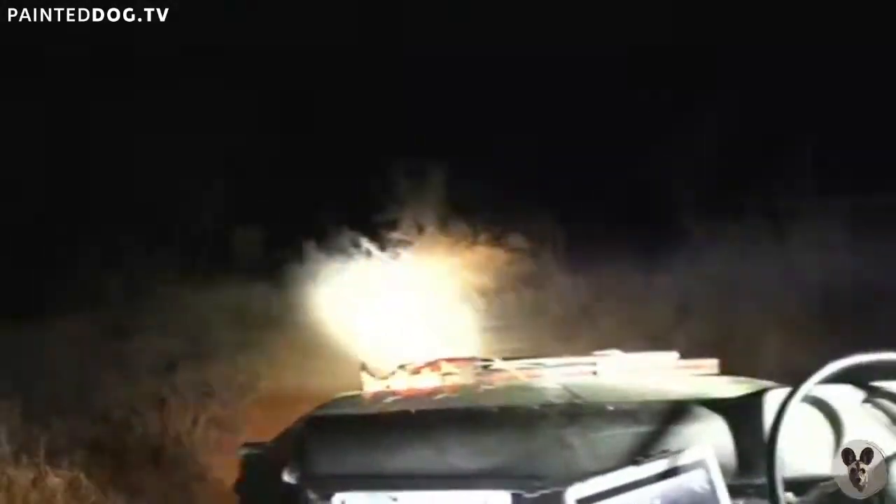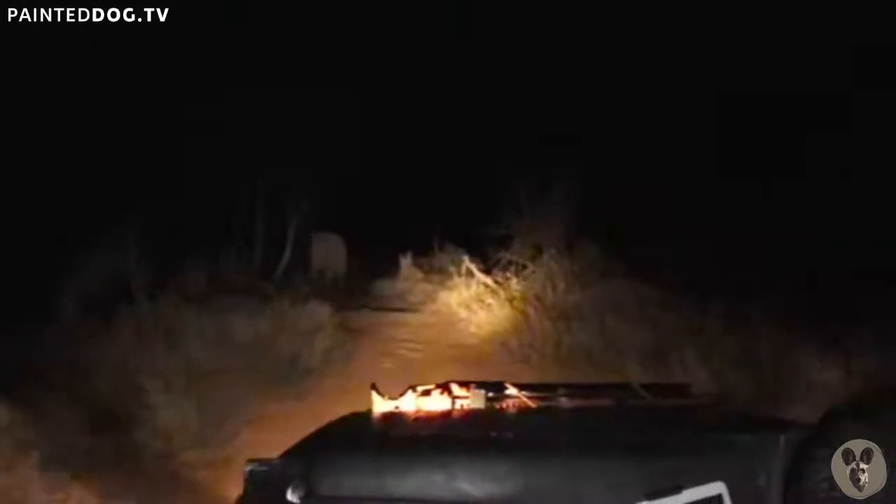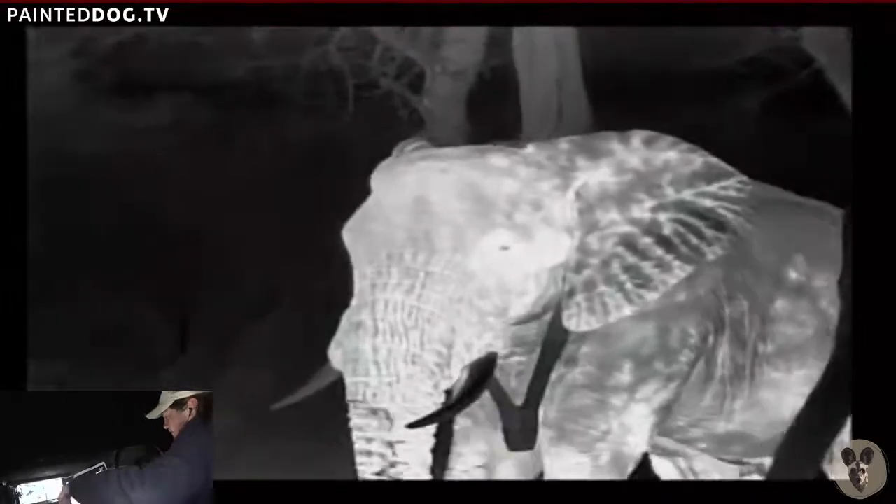Elephant. And it's Dex. I think there are some of our friends from Elephants Alive watching. This is one of Elephants Alive study animals. His name is Dex.